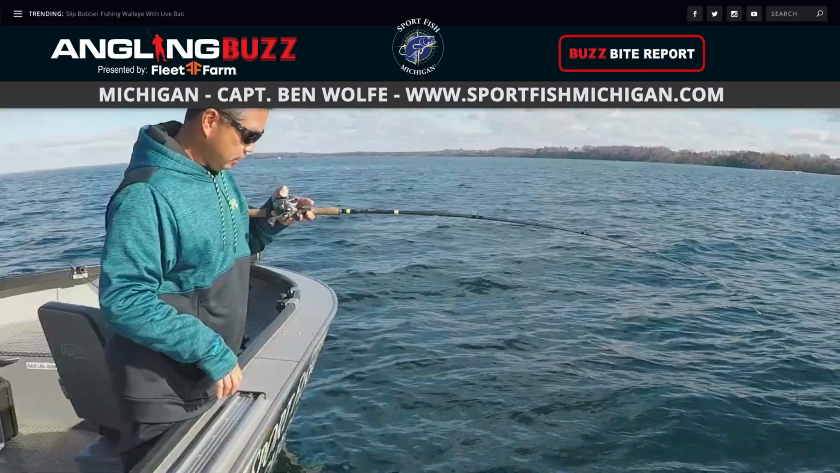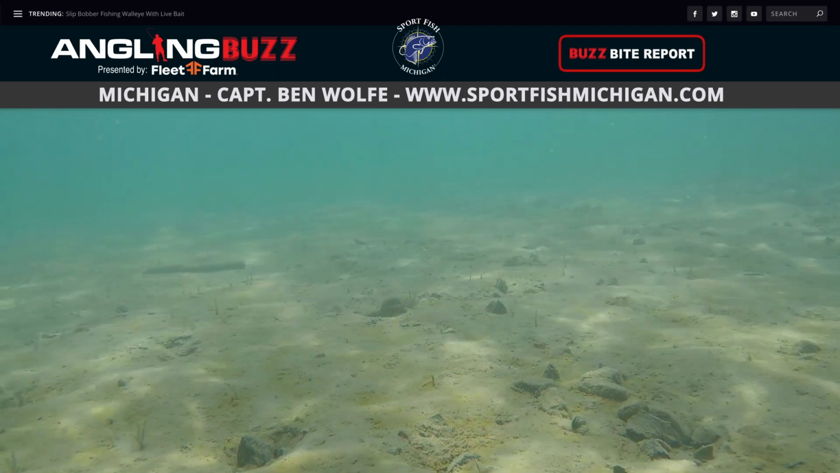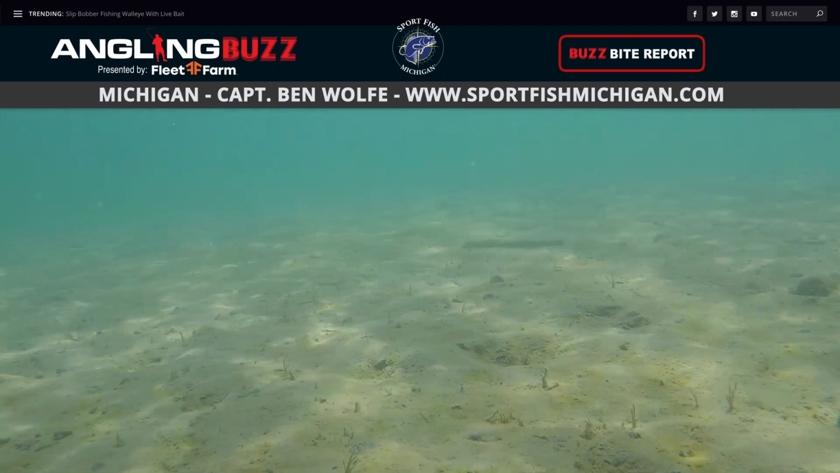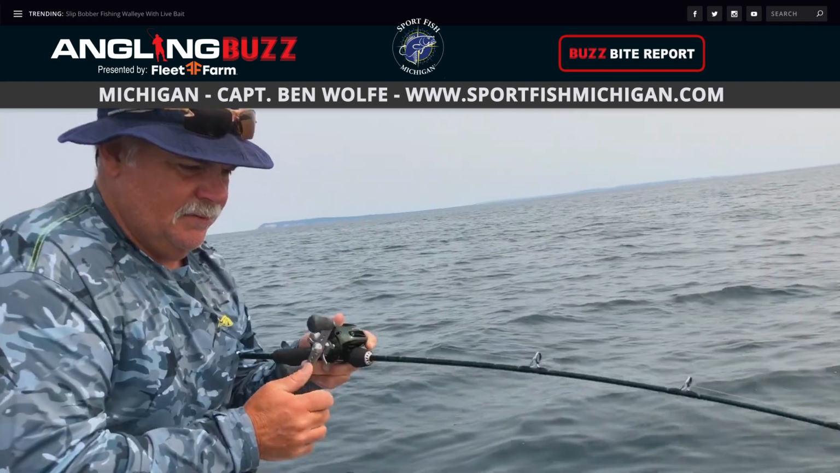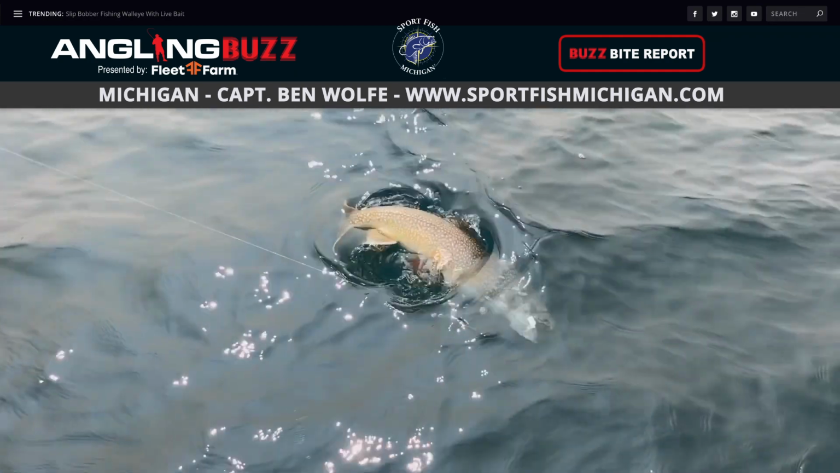Up in Grand Traverse County, we have a fantastic Cisco and lake trout bite going. The Cisco and lake trout are fishing really well with blade baits. Just cast out, let it sink to the bottom, and yo-yo retrieve those back. They're hitting really aggressively, and we have some really good size this year as well.